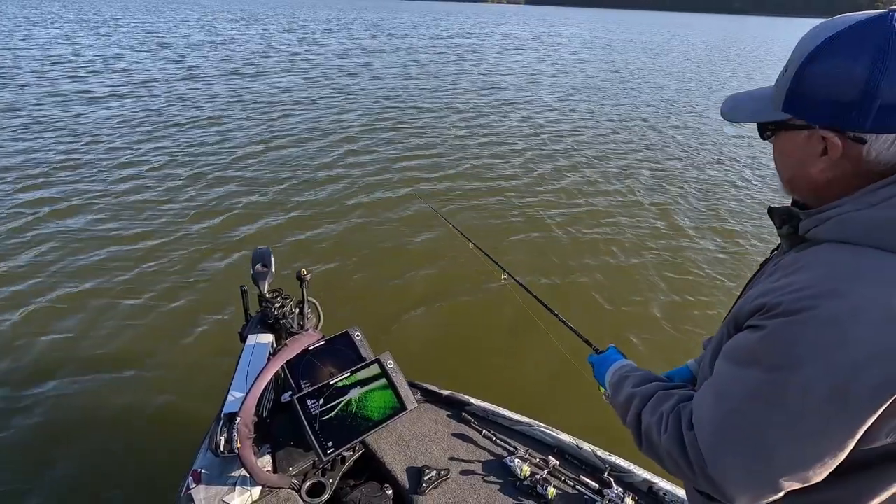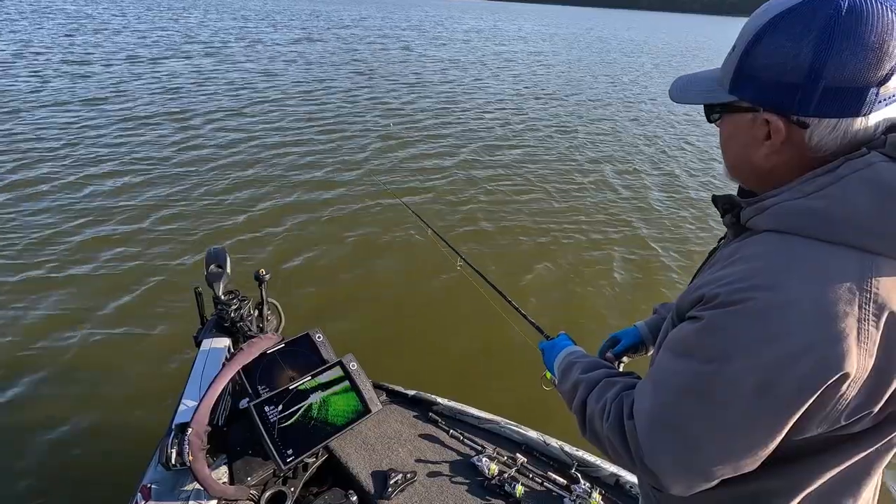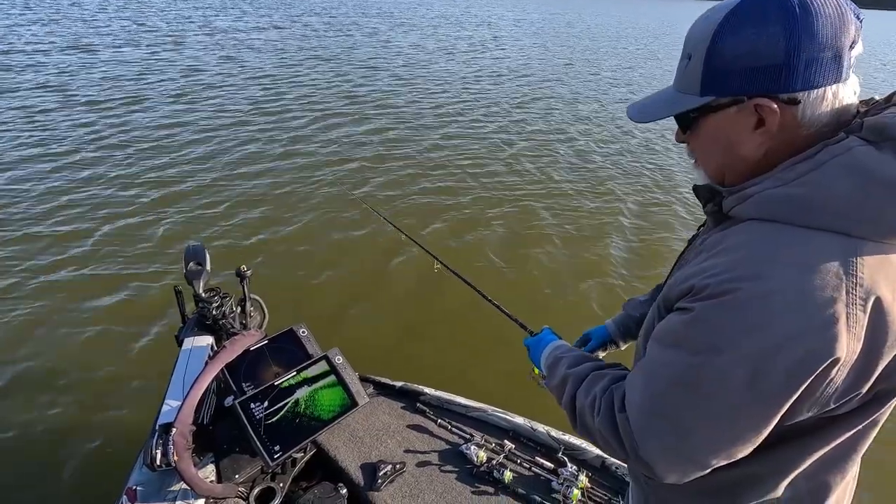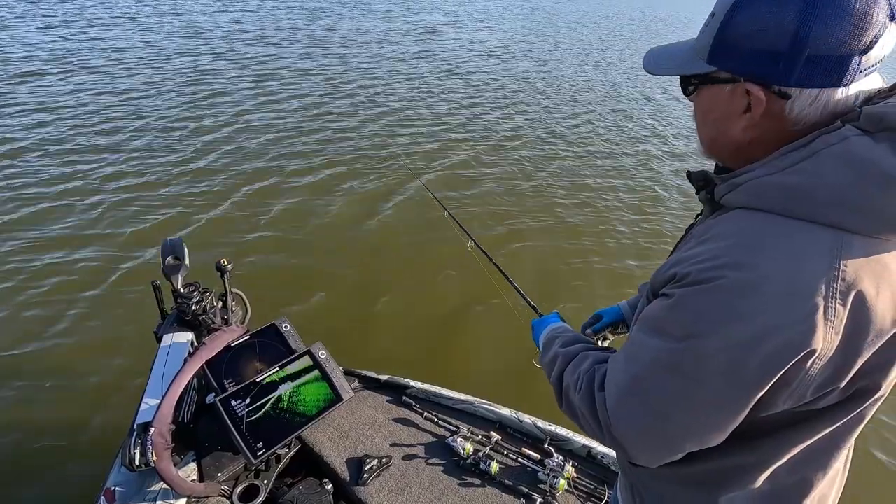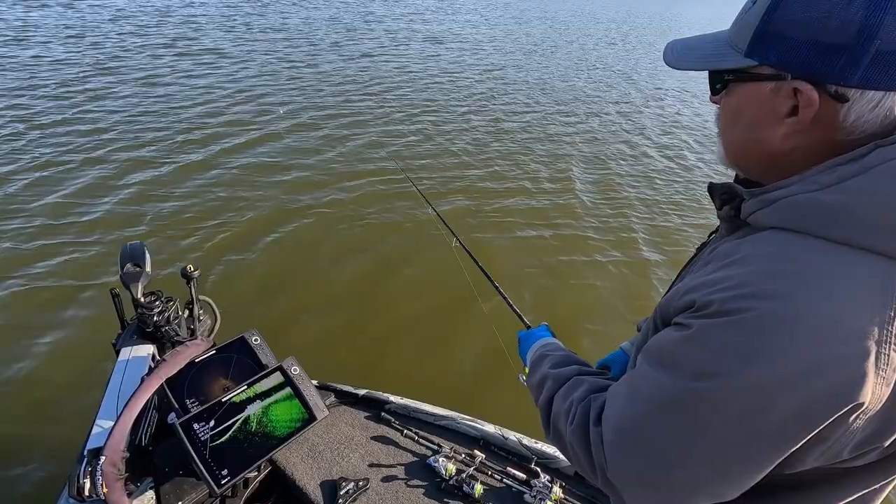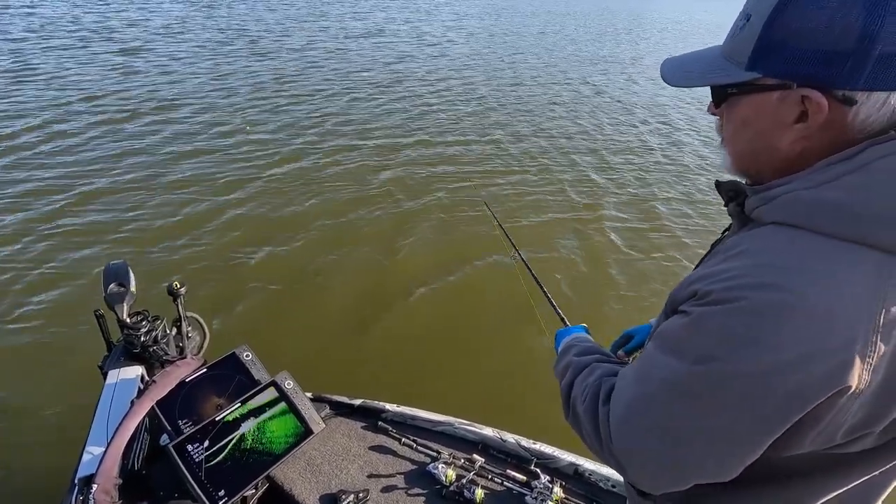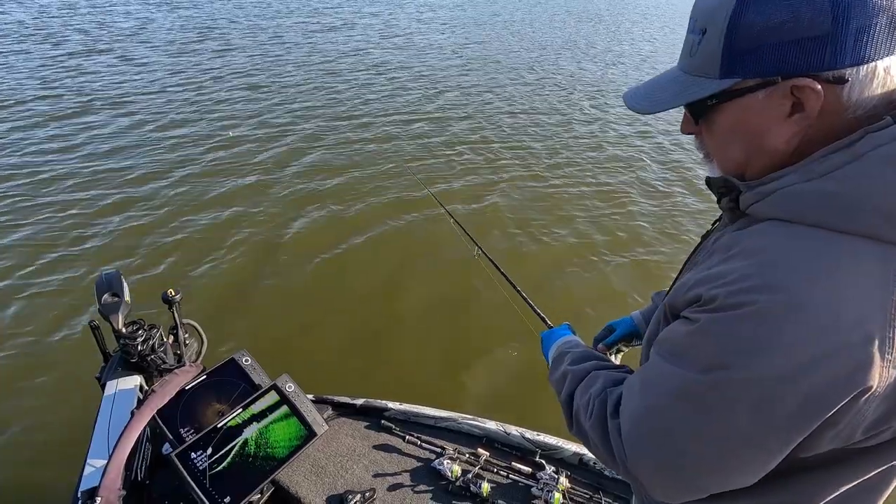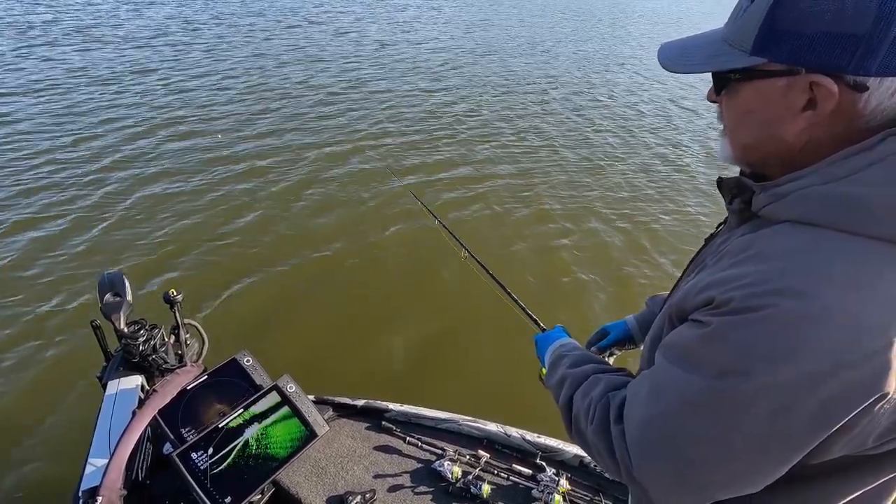This time I think I want to let it drift into the pattern. That should be close right there. Kind of just letting it sit.